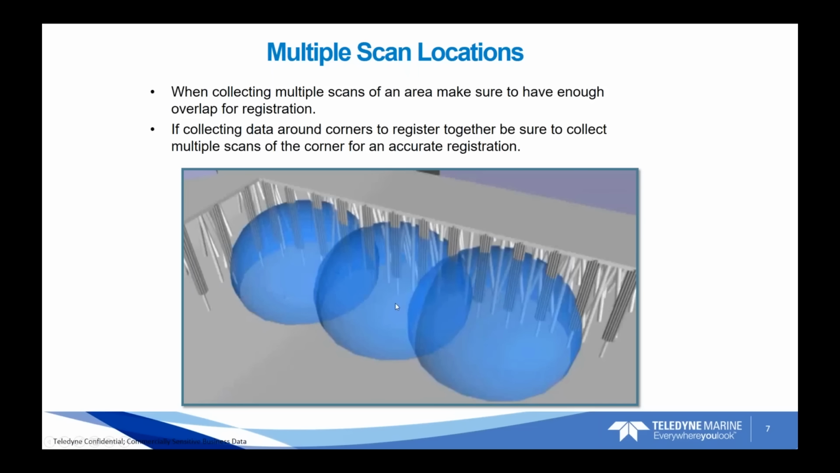So we want to make sure that we have enough overlap in between the two scan locations so that we have enough common area, common seabed, and common structure to register those point clouds together successfully and accurately.